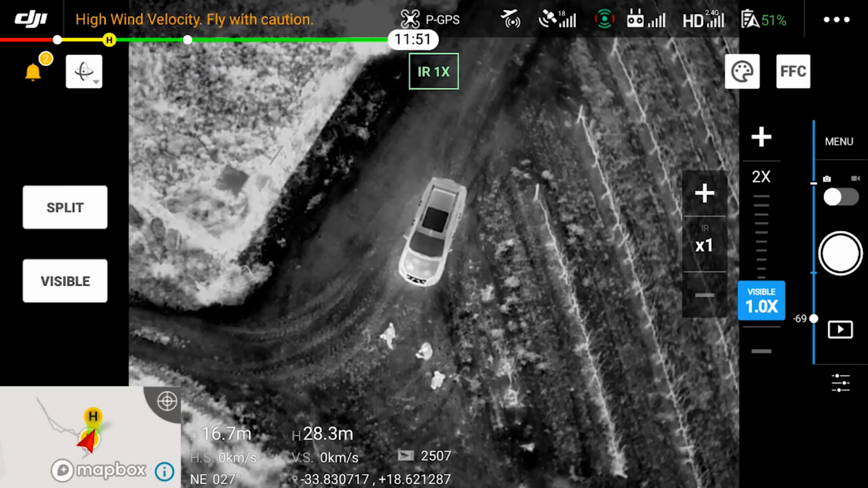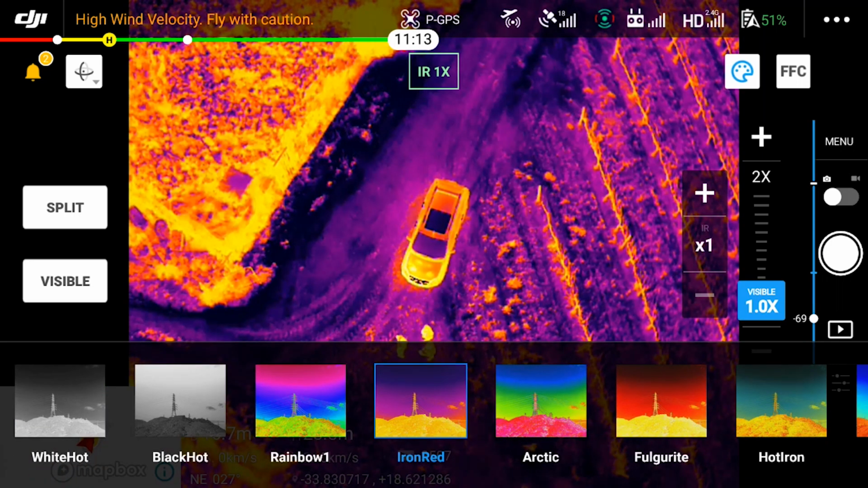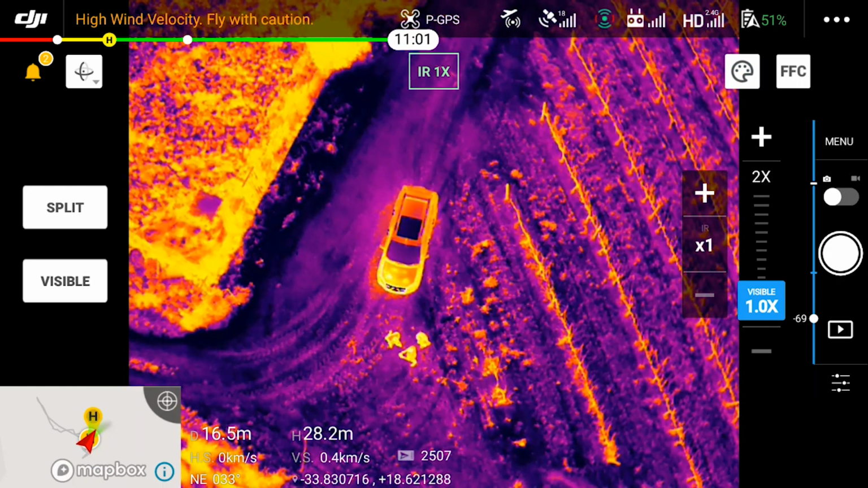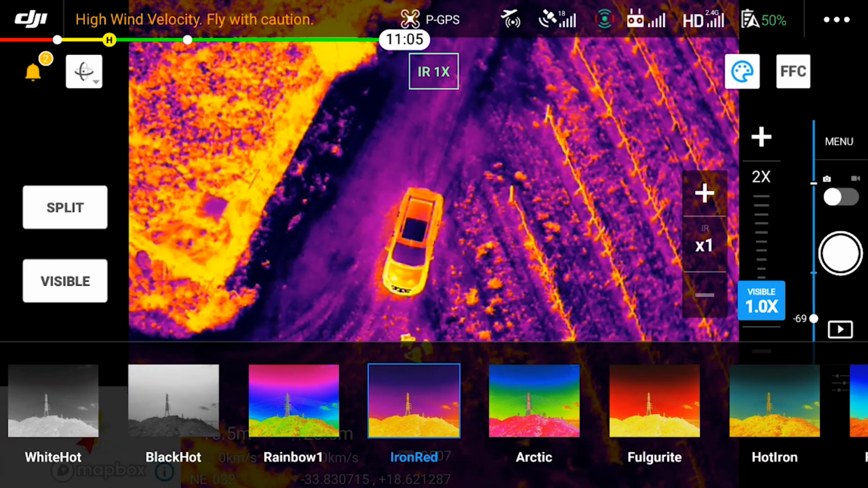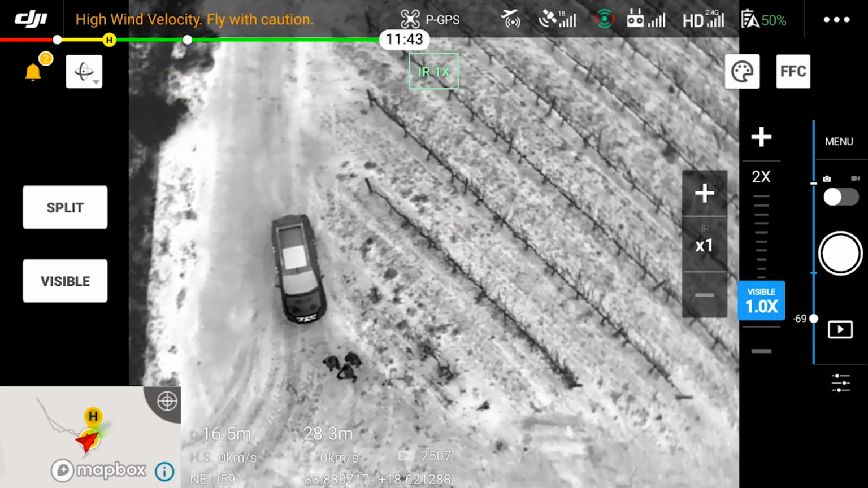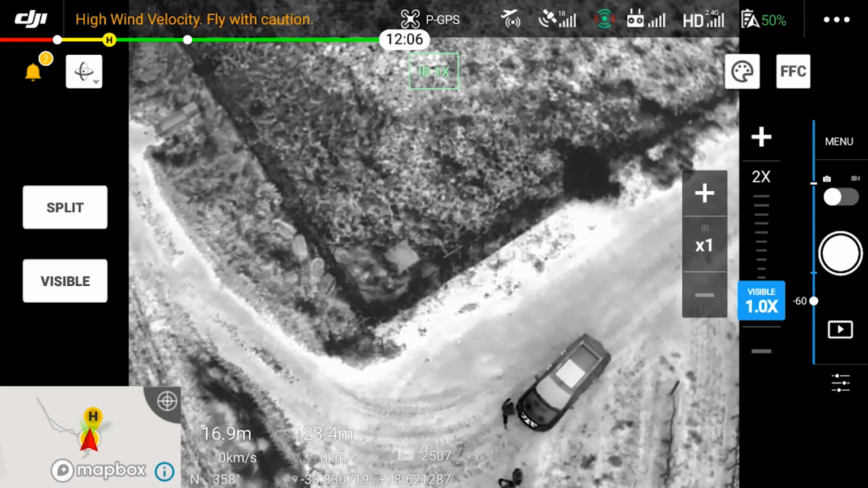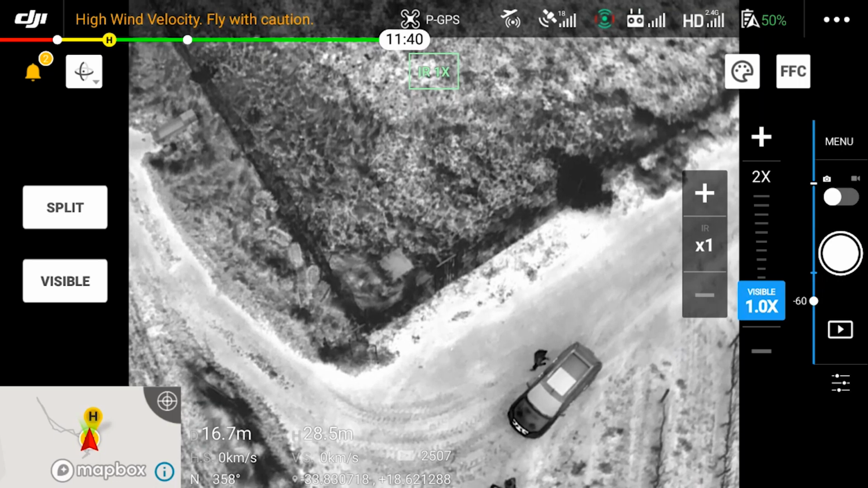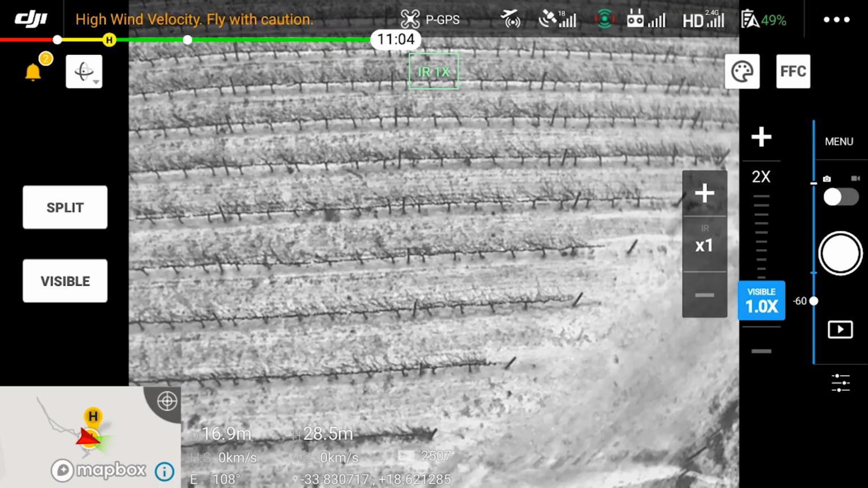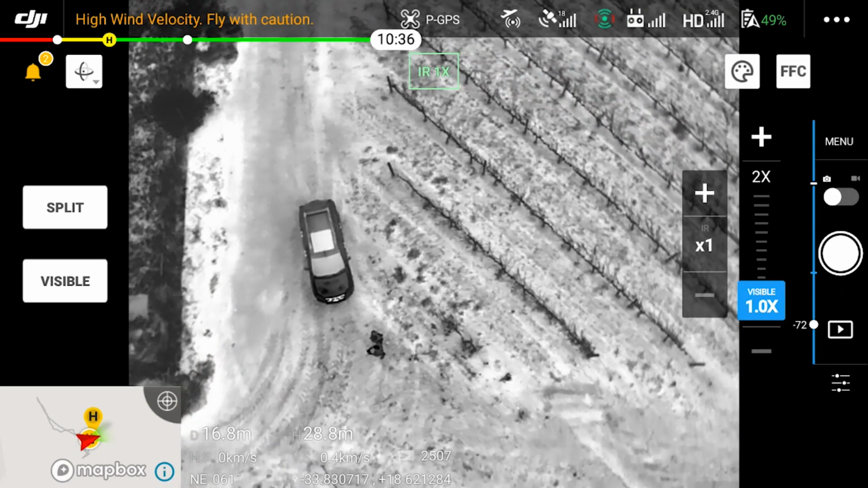We're also going to cycle through some other color templates so you can see the other options. I still really like the white hot option, but iron red gives you that classic thermal look, and you can see the red of the heat signatures compared to the other options. Now black hot looks really good here as well, especially in this vineyard area. That'll probably be the best option to find someone, as you can see the black stand out significantly more than any of the other options, and when someone moves around it, your eye also catches it. But personally, my favorite still is the white hot option. I'm just naturally inclined to look at the white dot more than any of the other colors.